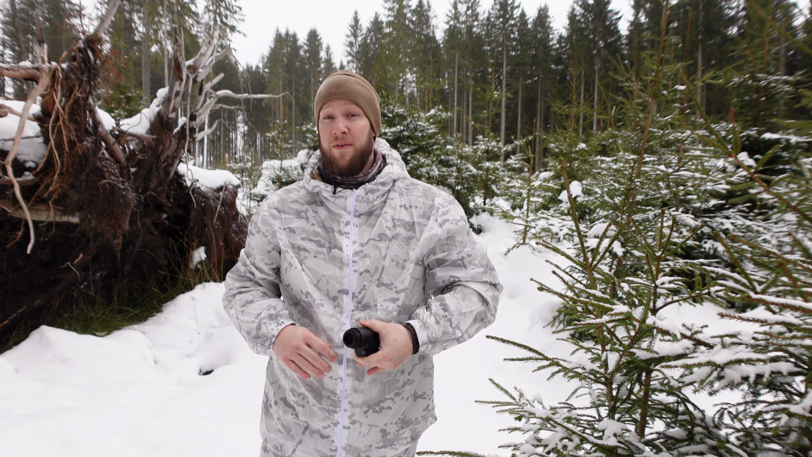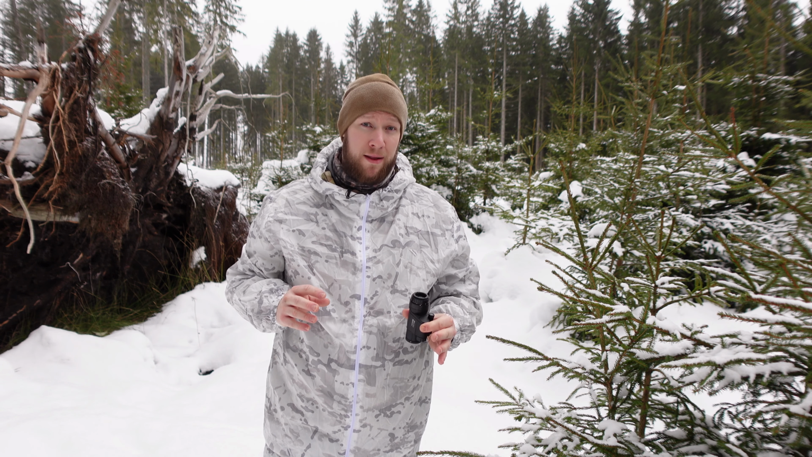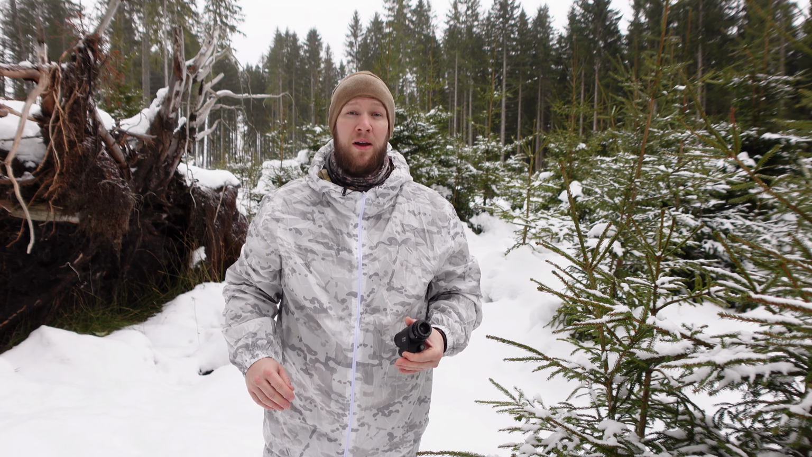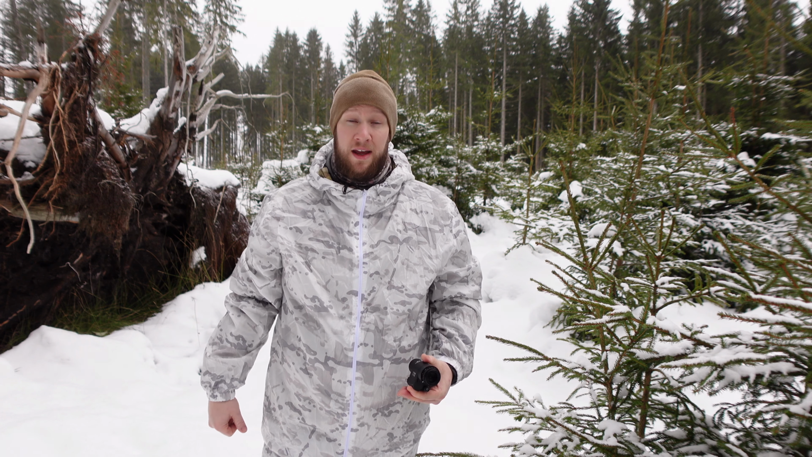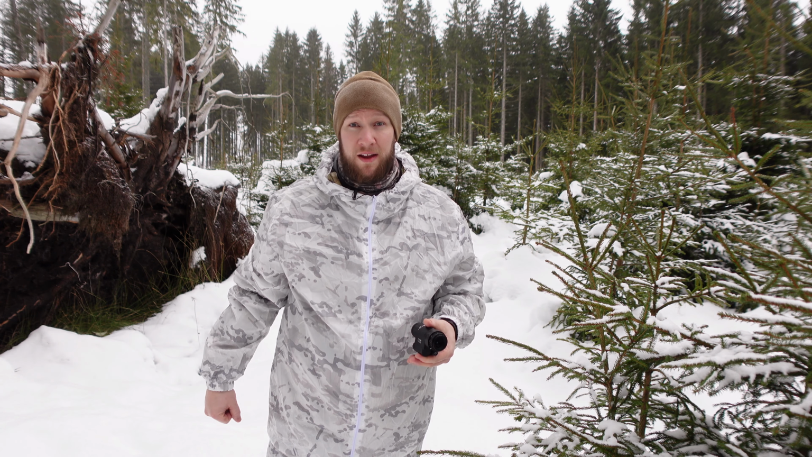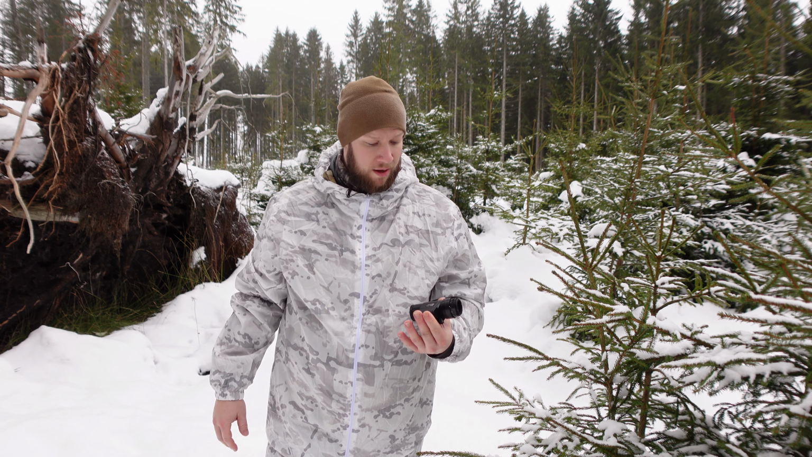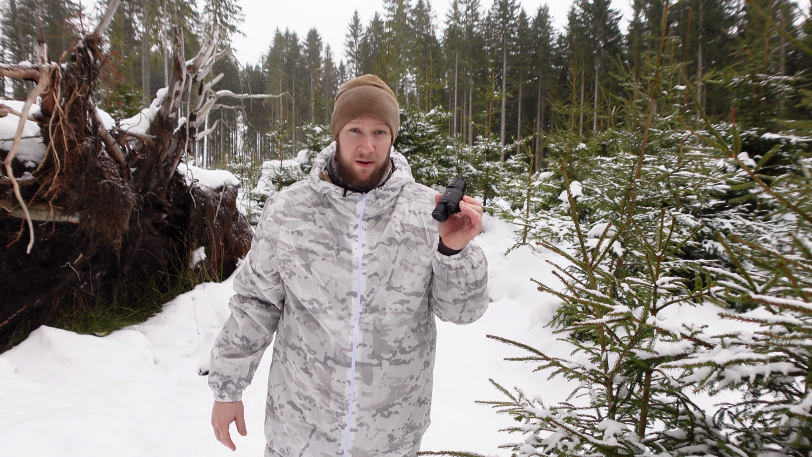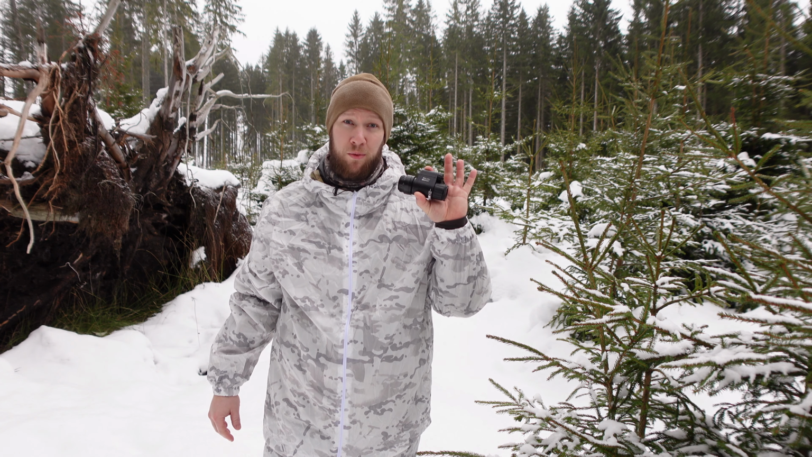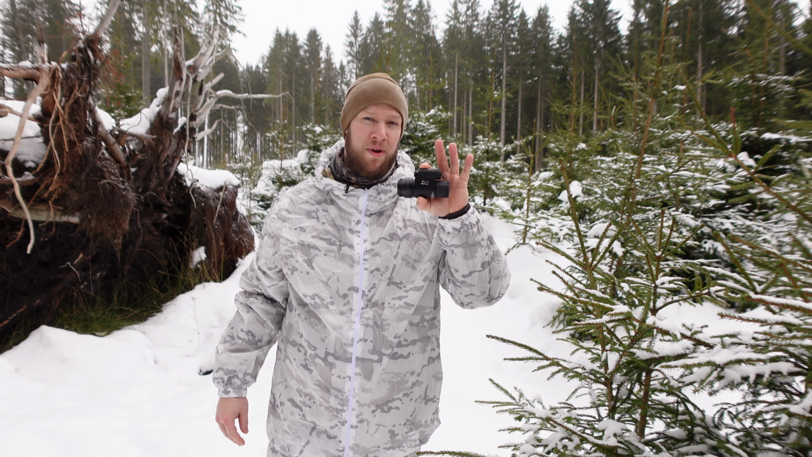Everybody who does something with night vision or thermal optics knows how expensive that stuff is. You easily spend 30,000 euro for a thermal optic or a night vision binocular or something like this. But with this one, you wonder what it costs and what I paid. Come with me and I'll show you the product.